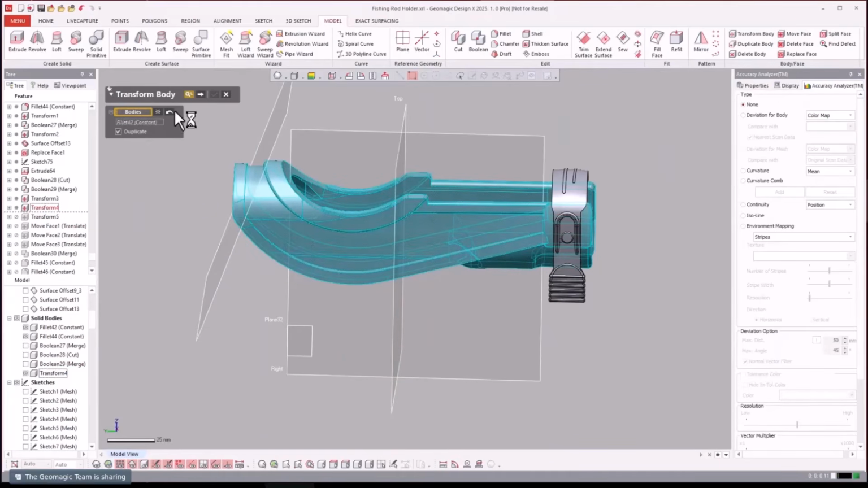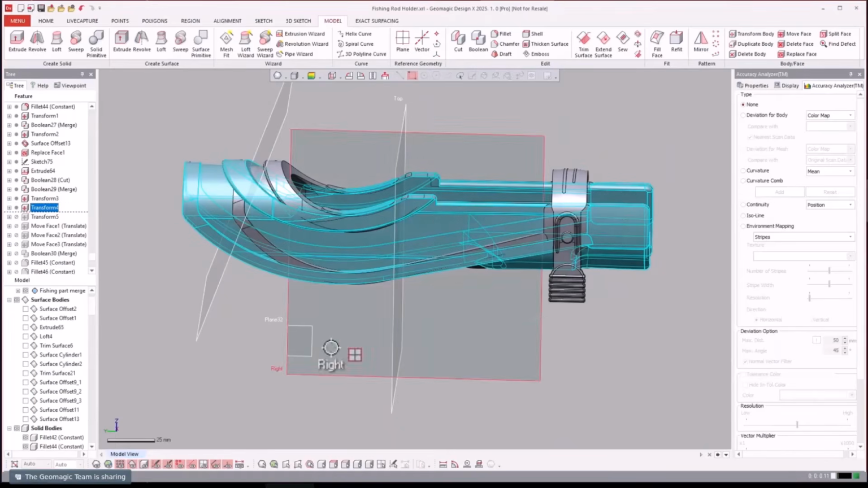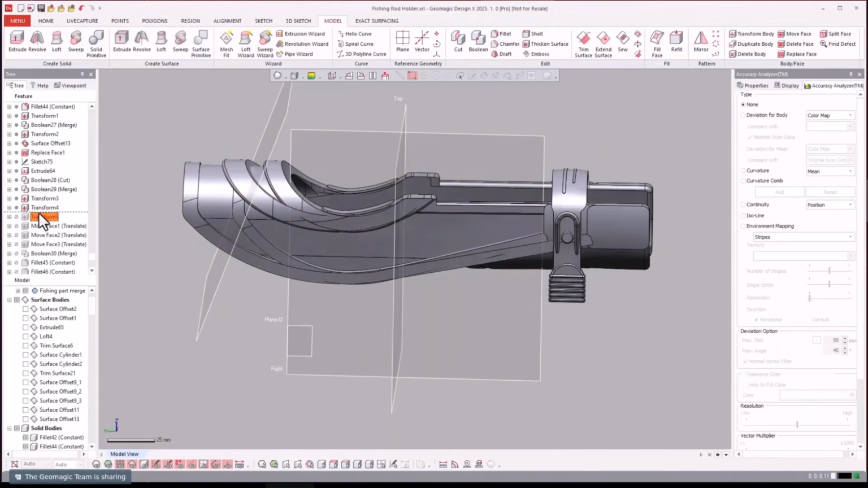Did they just duplicate it? Oh, no. They did a scale, an uneven scale. So in Translate, they select the scale, and only in the Y, they scaled one up longer to modify that design. And